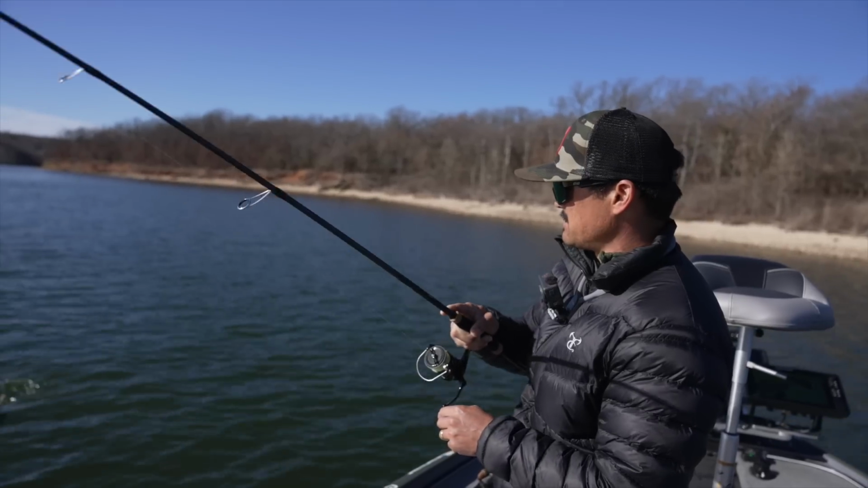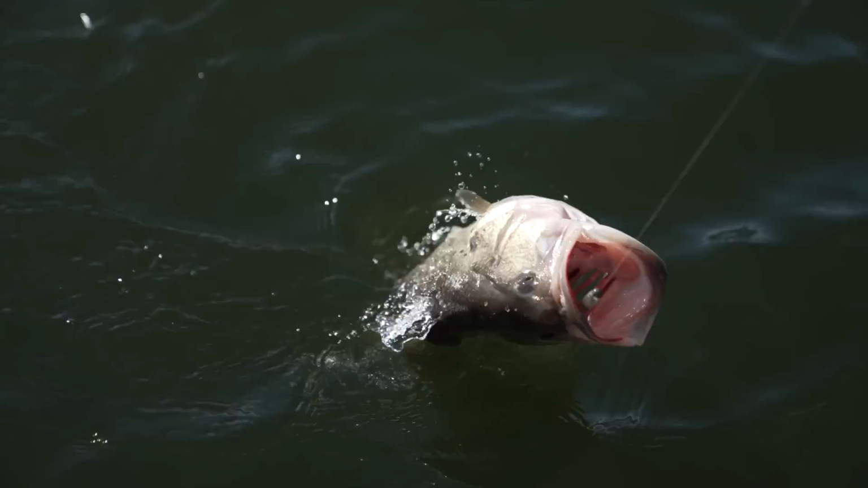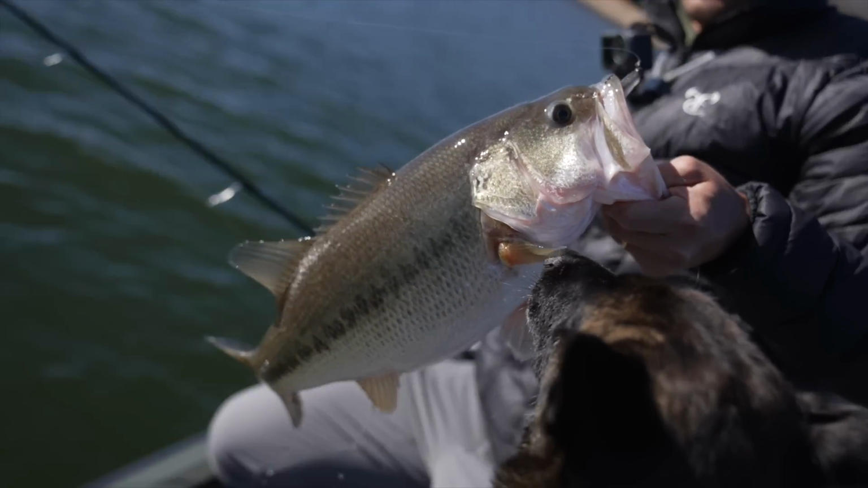Oh yeah, that's a nice one, dude. That's a big one. Look at this freaking chunker. Oh, that's a freaking nice one, Beans.